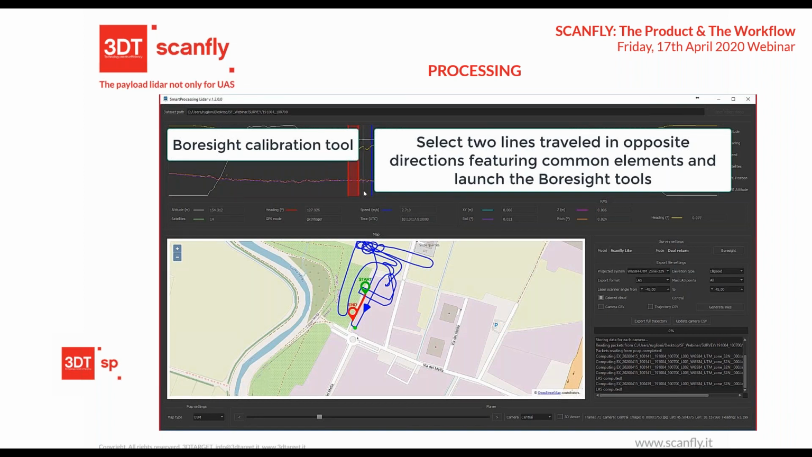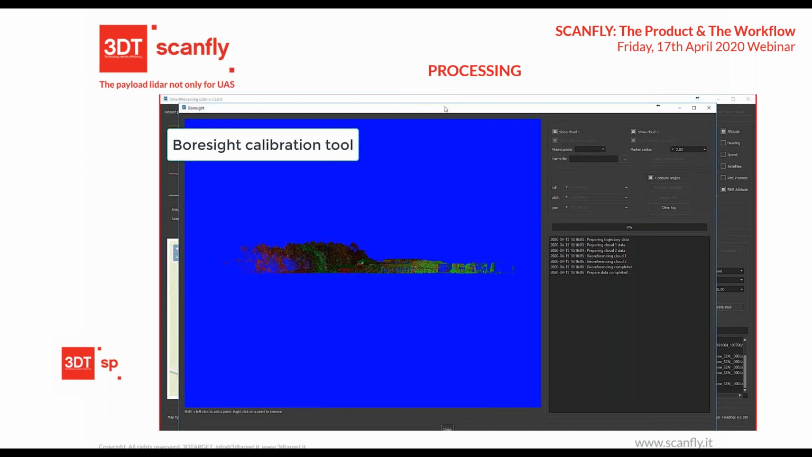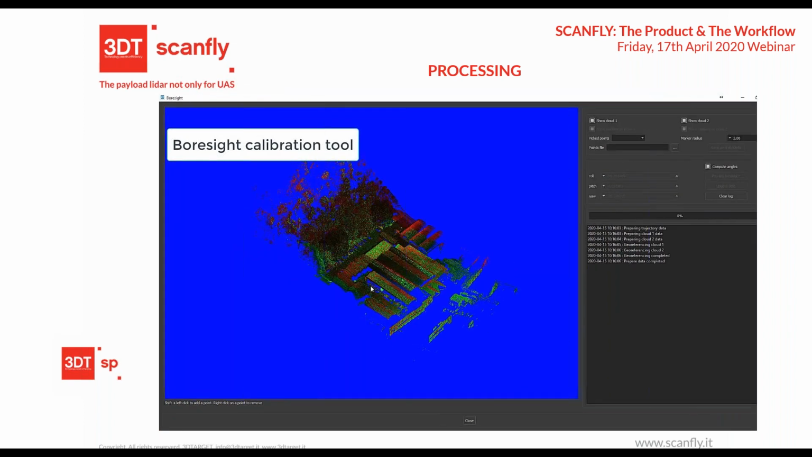We calibrate the system before shipping, but if the customer moves the head, rotates the head, it's one unique feature of Scanfly. You can do the process of bore sighting by yourself. The bore sighting process is to let the system understand where the sensor, the LiDAR, is with respect to the center of the IMU. So it's quite an easy tool.